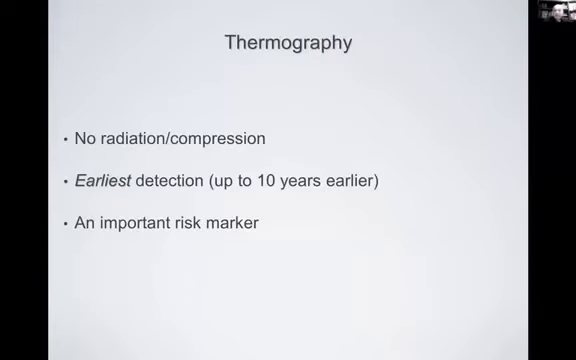And finally, these authors concluded that thermography was... I'm sorry, I misspoke. The authors concluded, and the study included over 11,000 women, that it was highly desirable to use, and I'm reading here, highly desirable to use screening resources such as mammography and ultrasound for women at high risk rather than for the population at large. And thermography as a risk factor and early warning signal can play a major part in identifying a high-risk population.